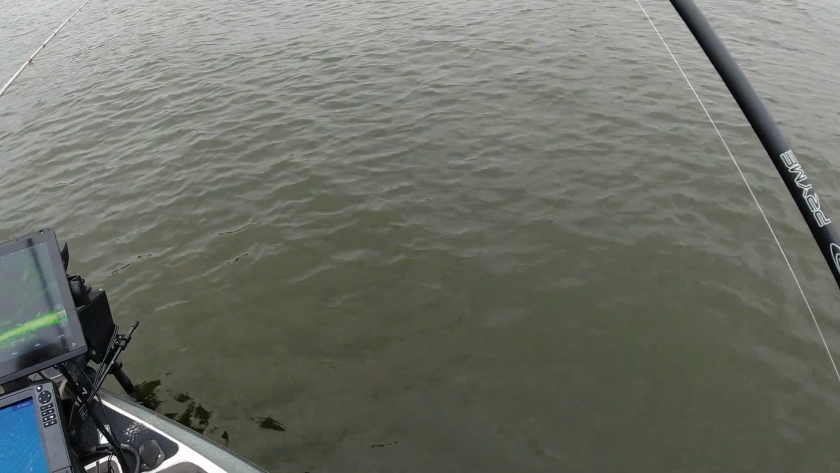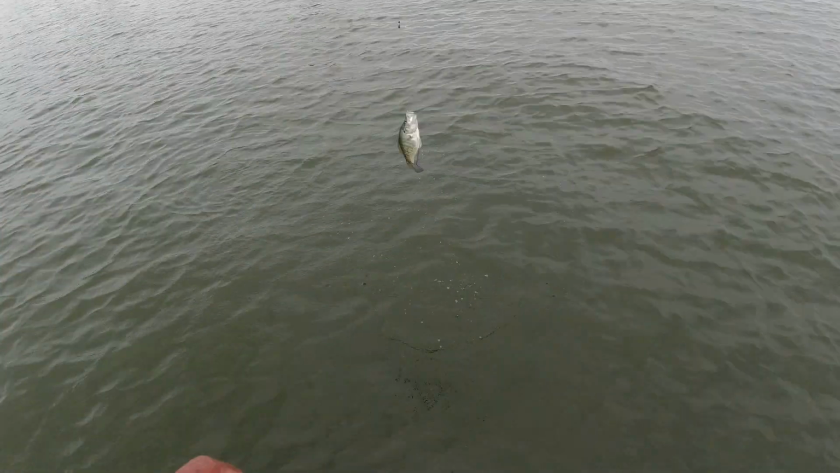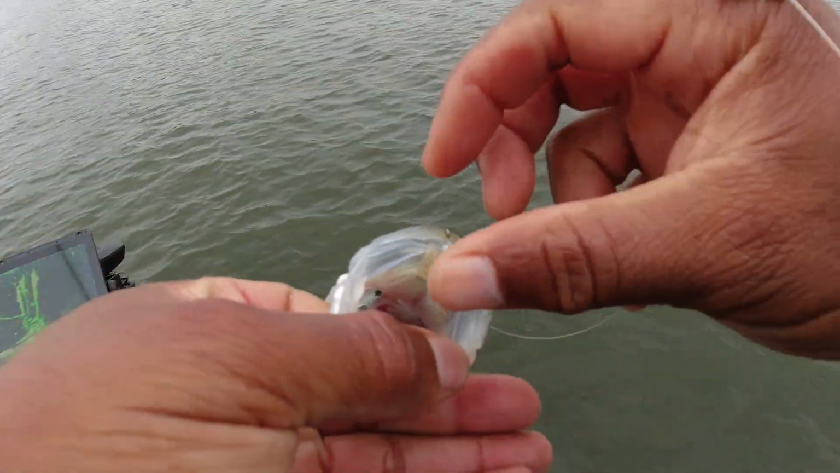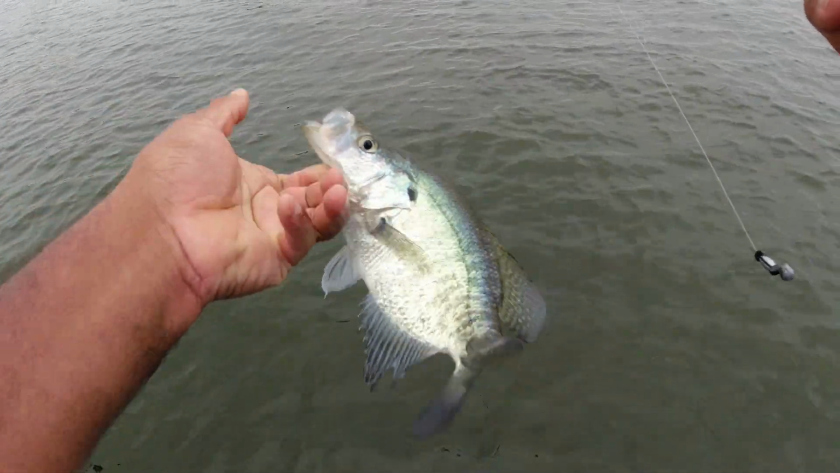What, fish up top or a branch? I think it's a branch. Fish under it though. Got him? Yeah. Oh, the other one. Little bitty one, y'all. Y'all see what color that is? That's that gold pearl. Bam. Nice little white crappie.